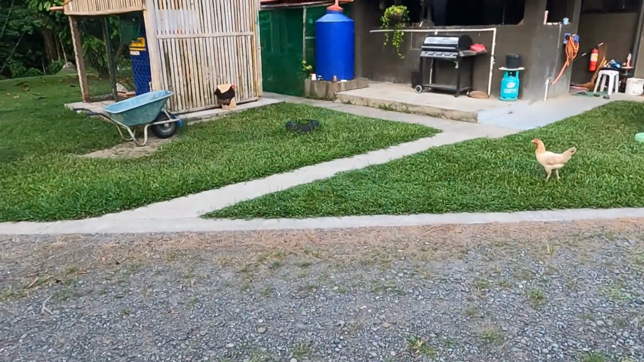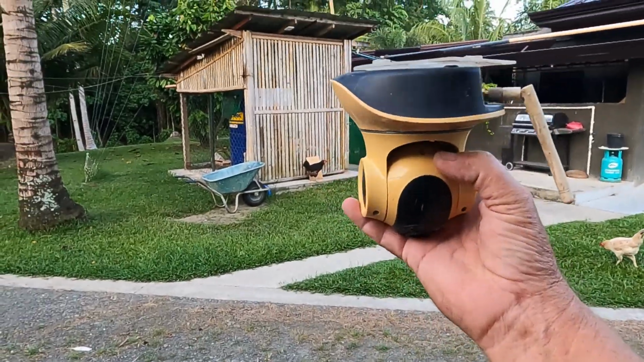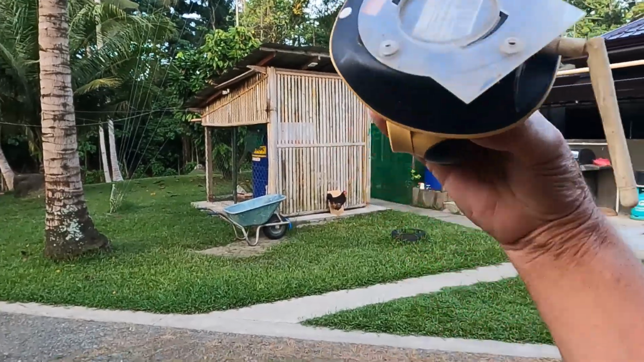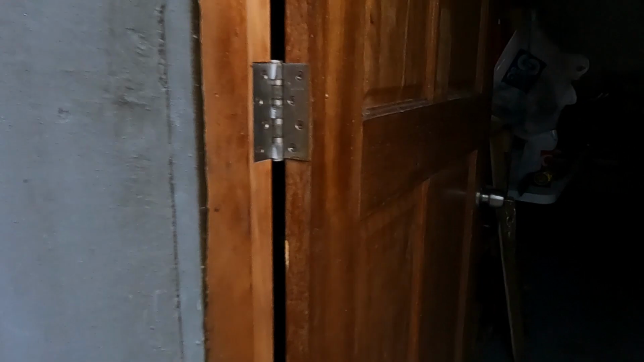Let's see what's inside the kitchen. Okay, so it's just like these ones. These are my old ones I used to have up, right? These are your Wi-Fi ones. They sit like so, and they've got a solar panel on the top, and they turn 360 exactly the same, rotate up and down, and they do the complete job.